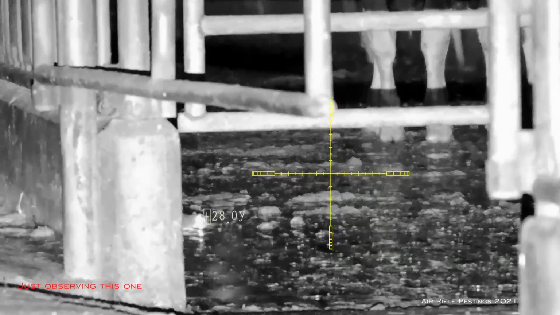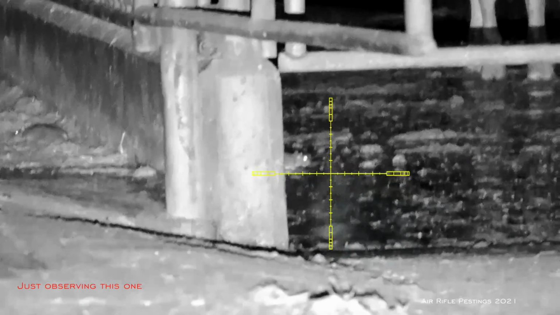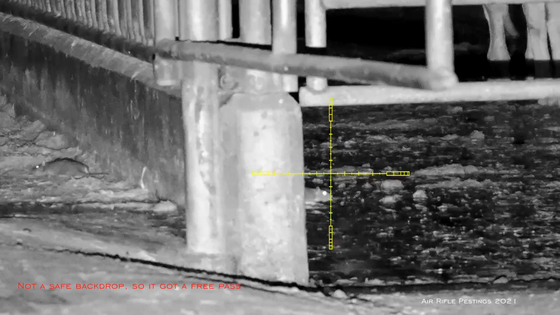So later on I saw this guy just sitting there about 28 yards away, staring off to the right-hand side. My guess is something probably spooked it, or maybe the cat was around, not sure. But anyways, I was just watching him there. Obviously I cannot take the shot because the cows are in the background.